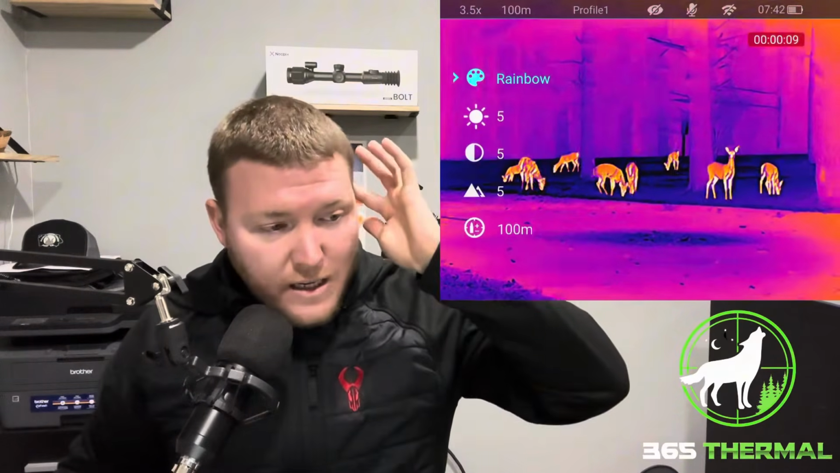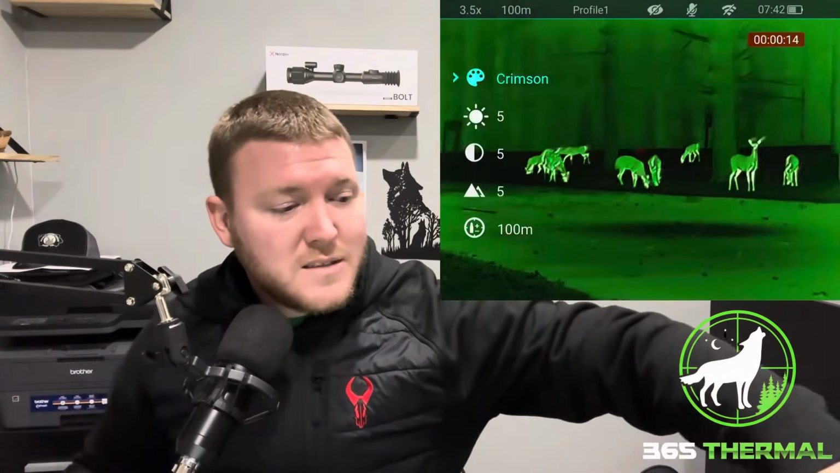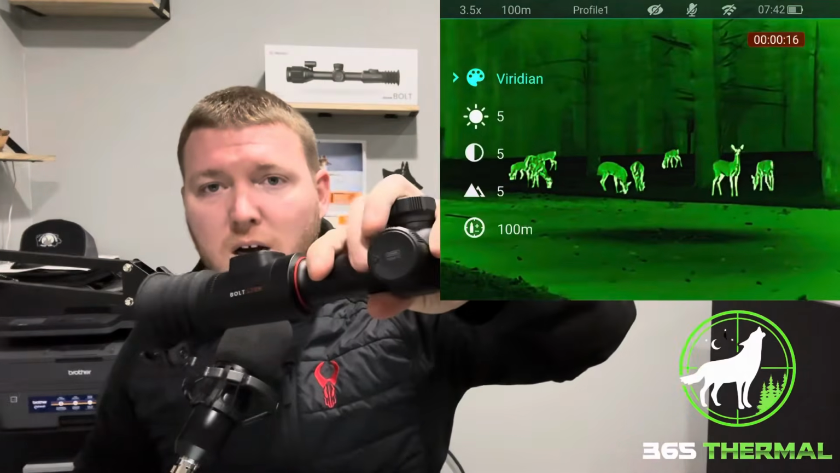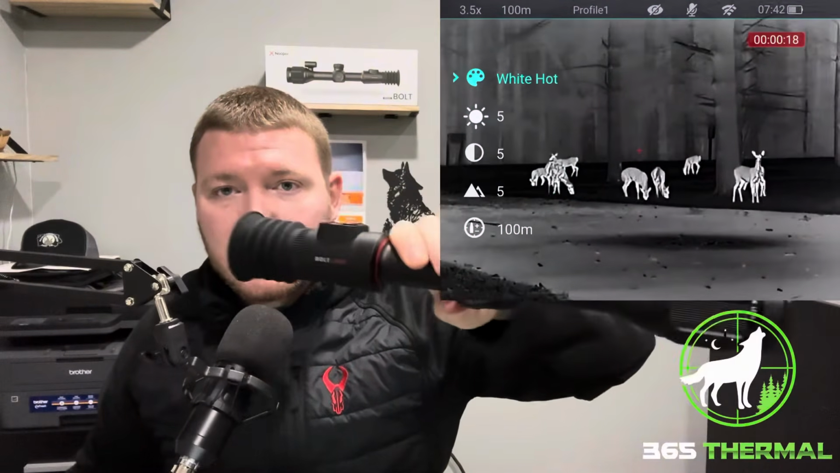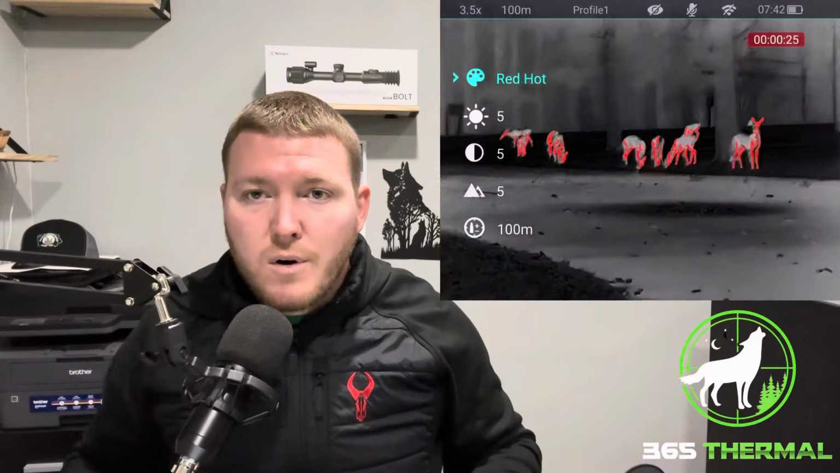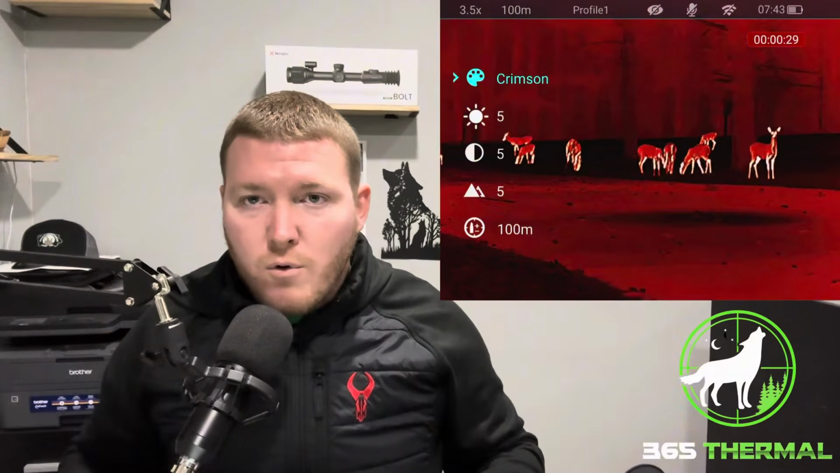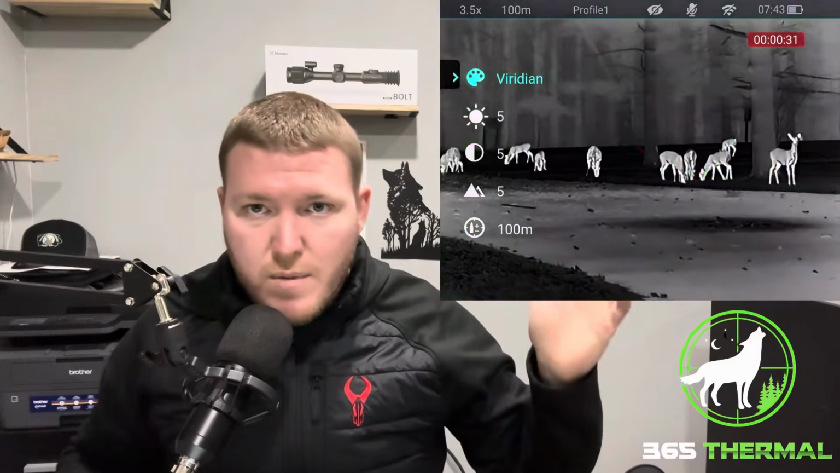The only downside to this, if you're wondering, you can see here, usually I show the mounts. This does not come with a mount. No big deal, you can get your own. You can buy it even off of Nocpix, or you can get your own. It does take standard 30 millimeter rings, so whatever works best for you. You can get tons of different mount styles out there. Whatever style you like, you can get it and mount it on there. It's just the standard 30 millimeter. That would be probably the only real downside for me.